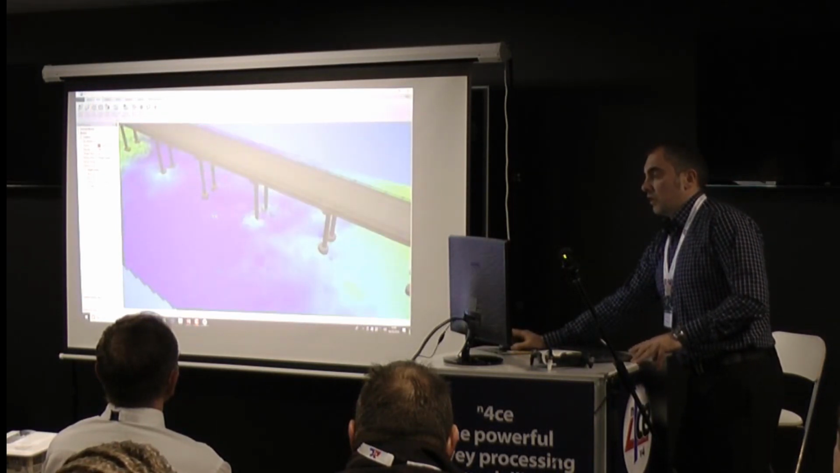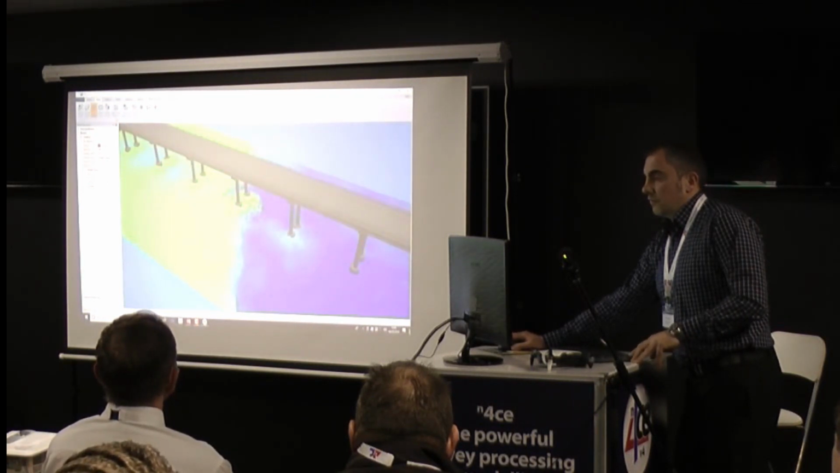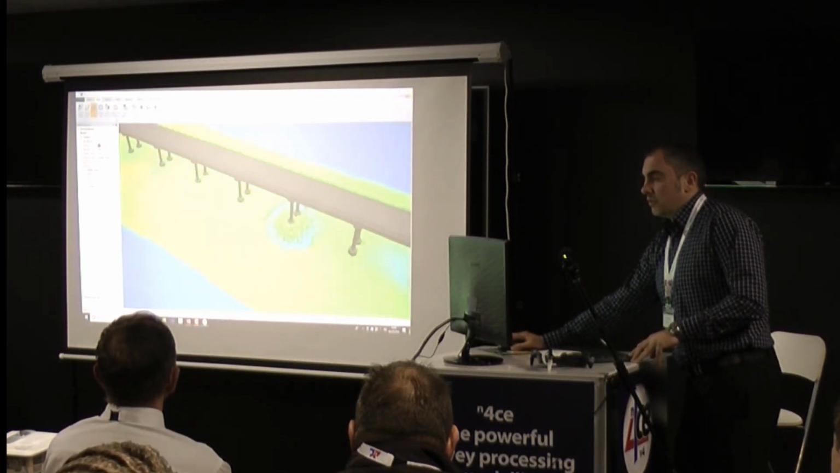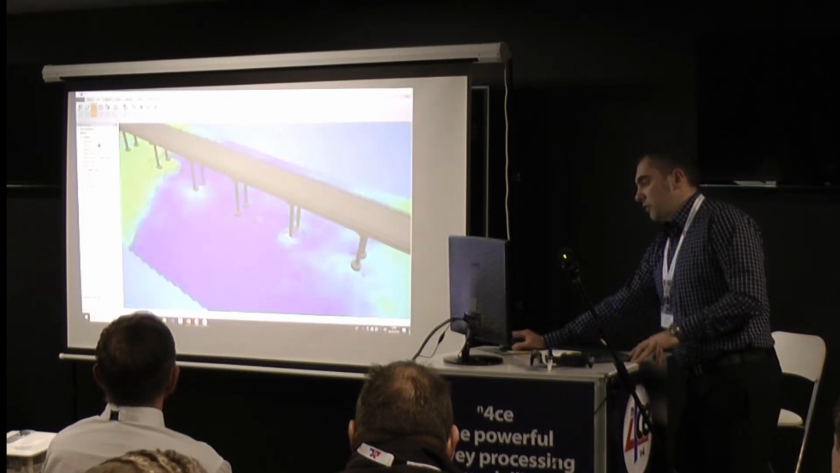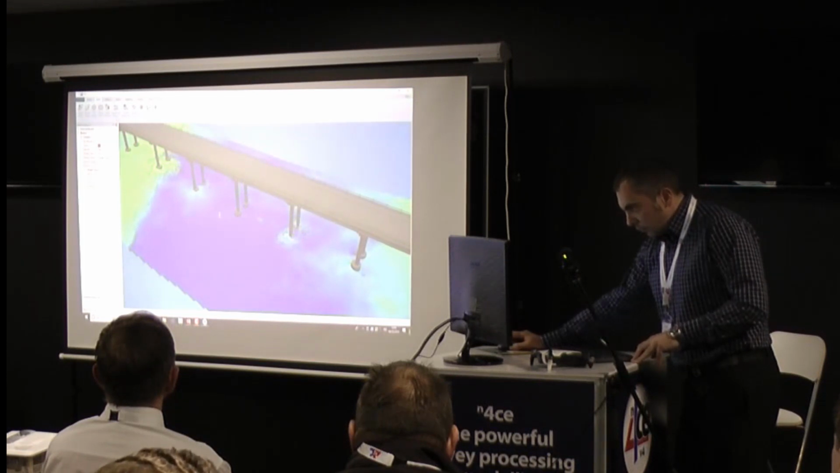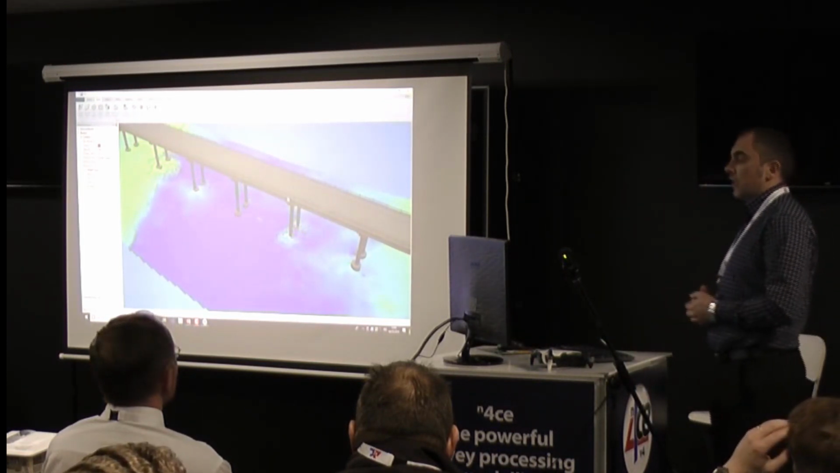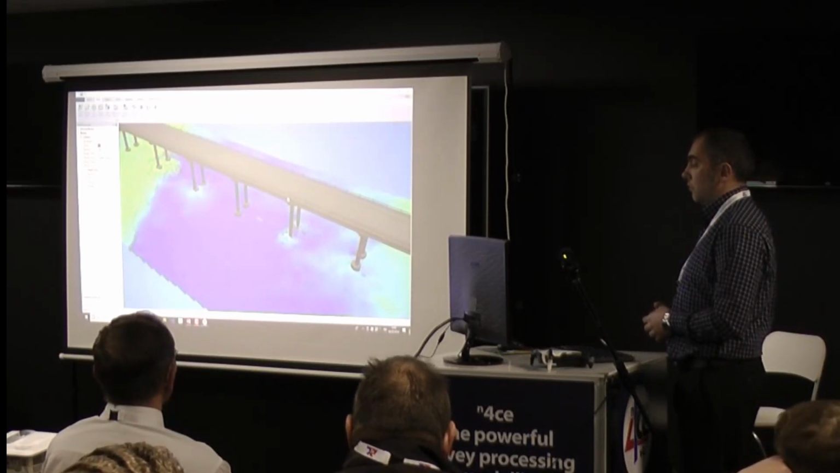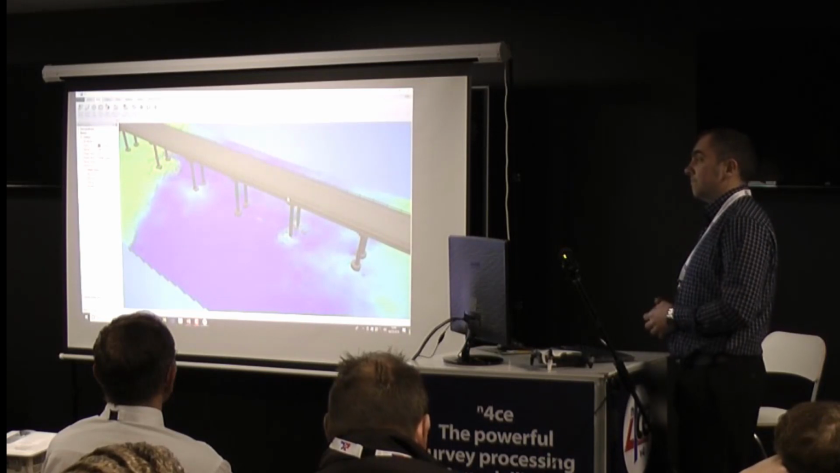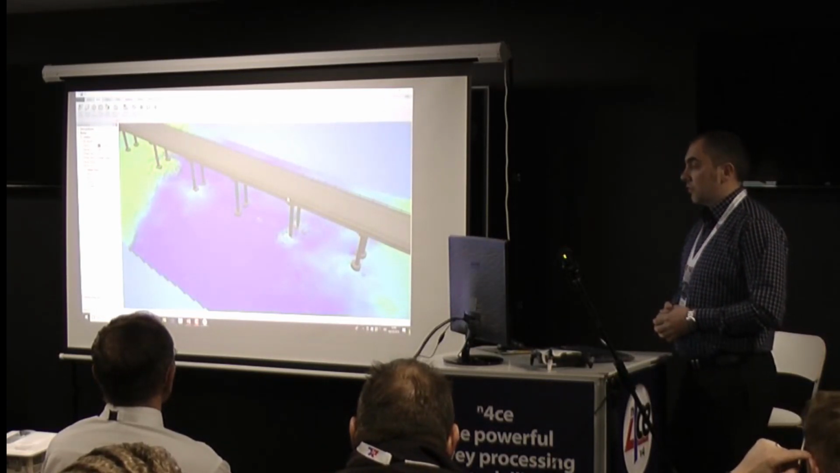With this project, you'll see the rock armour around the legs, and not in some cases. But since doing this project, mainly this one, the client has now come back saying that they've approved a budget for us to redo this bridge every year. So we can now check for scouring.